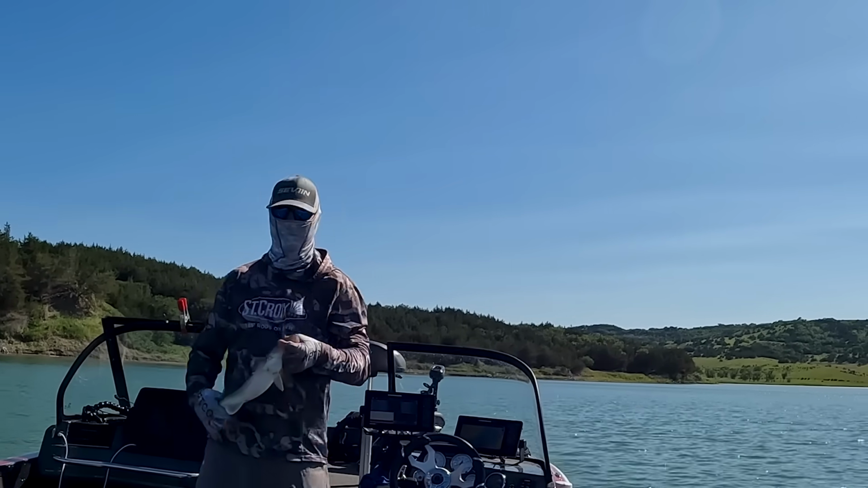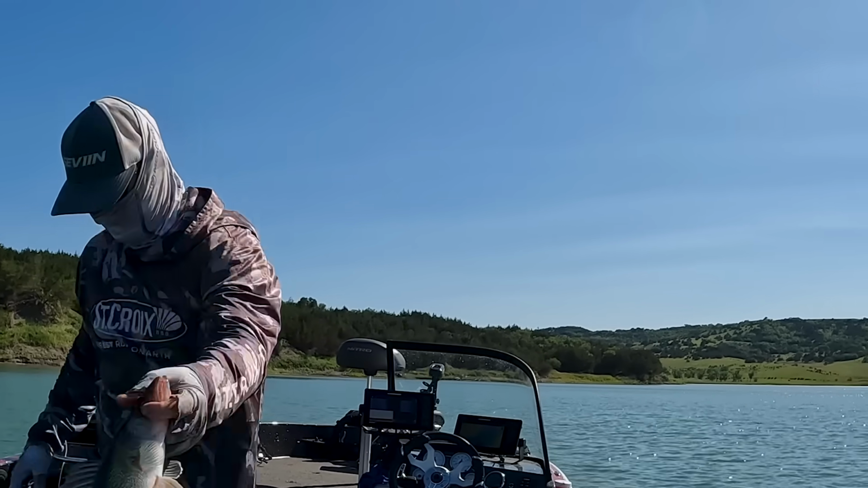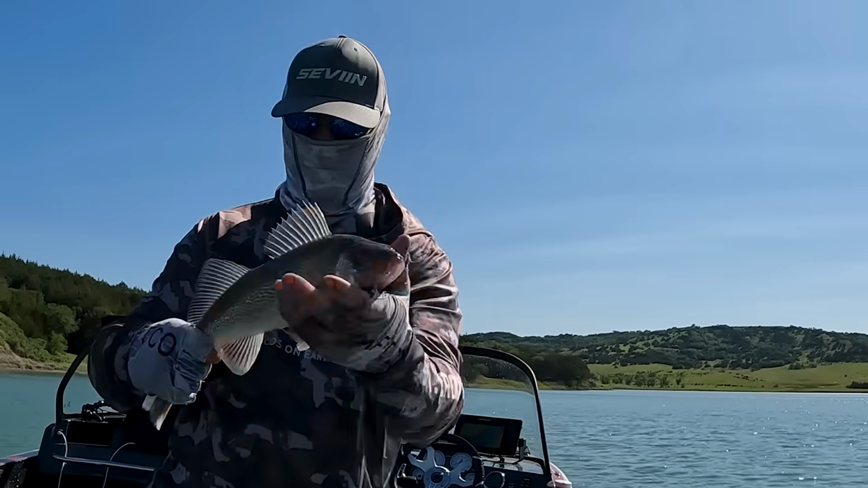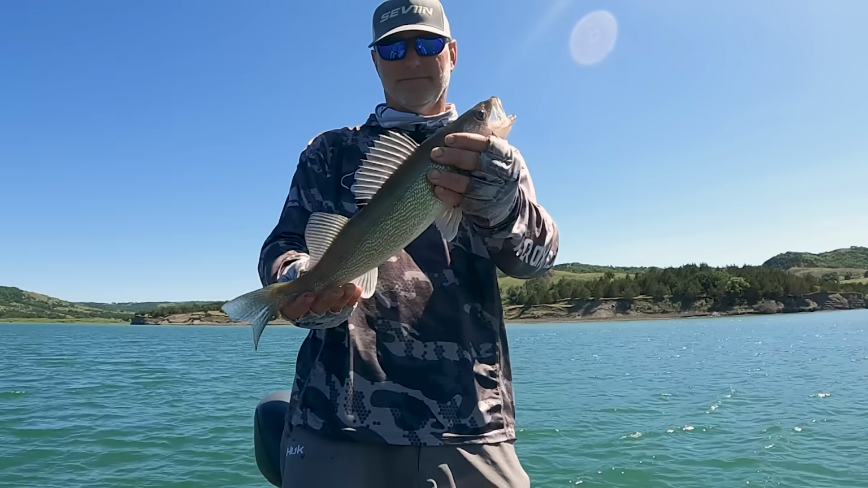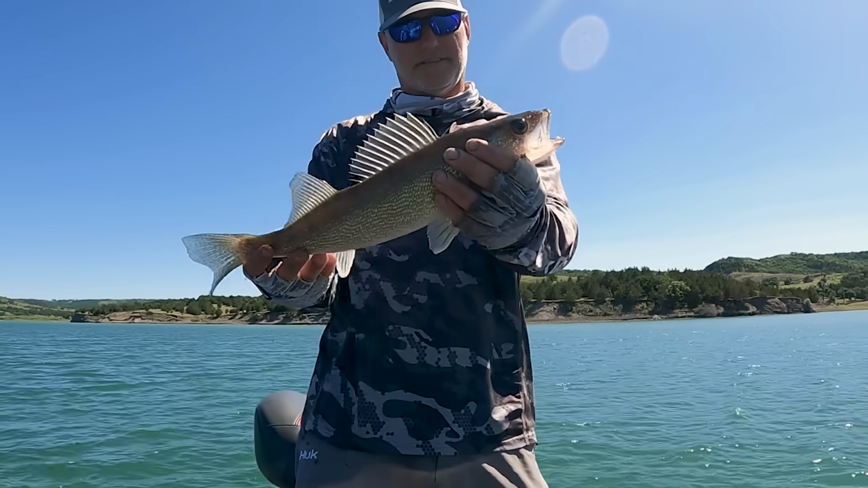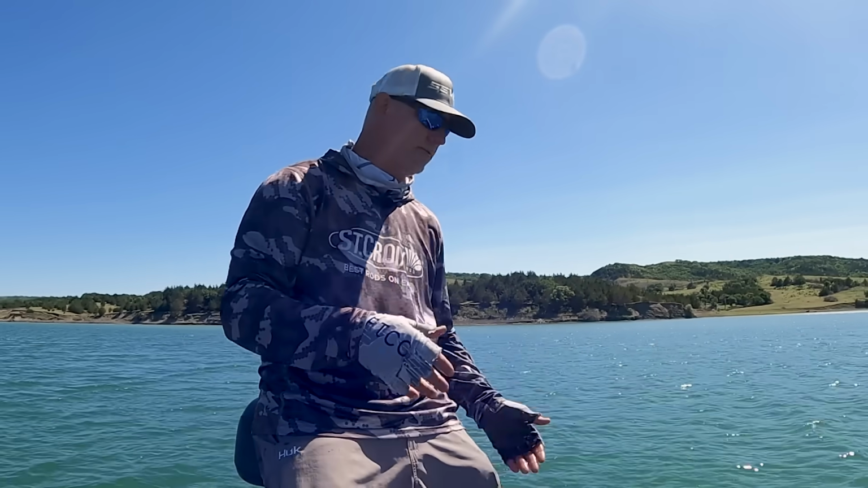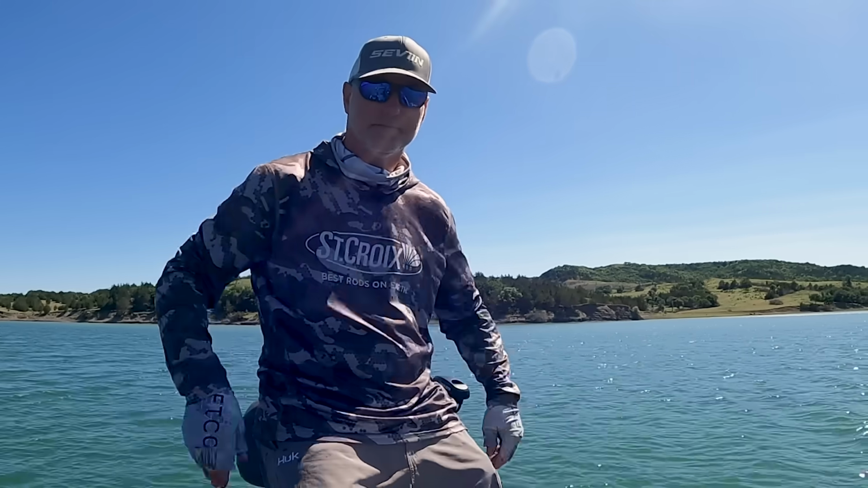That was the biggest. It's another 18.5-incher. Another eater, another 16-incher. He looked a lot bigger, but same deal. There were 2 of them, and they came up quick and competed for it.